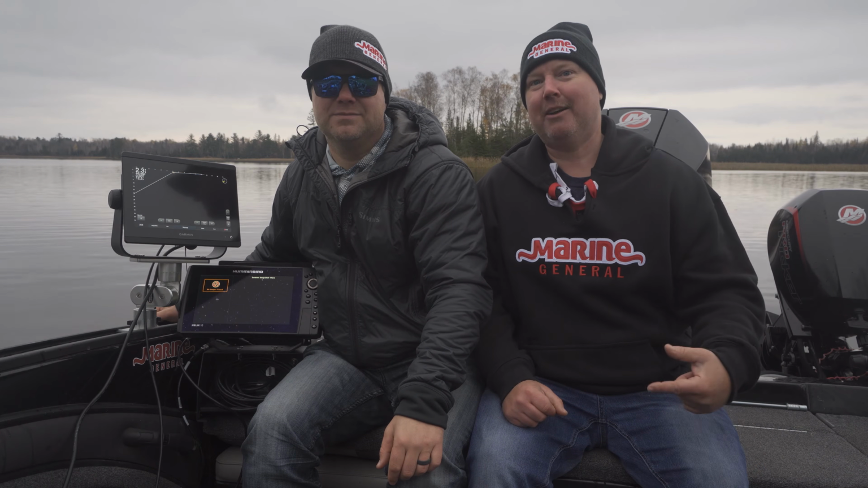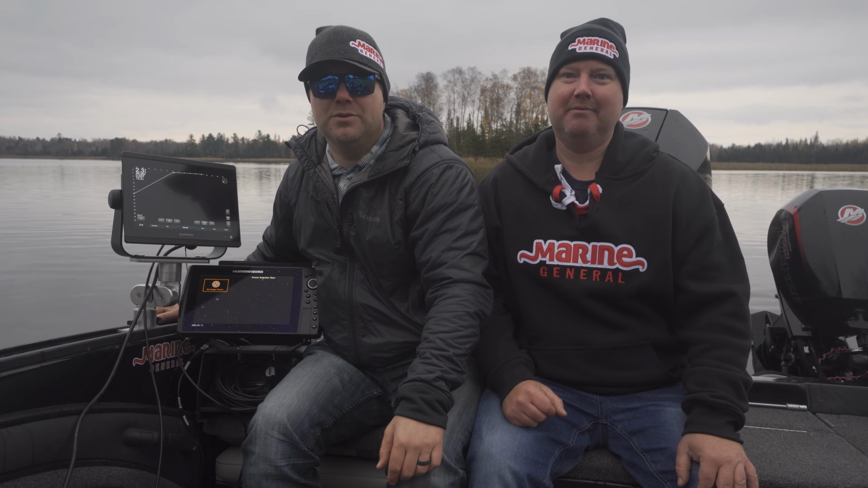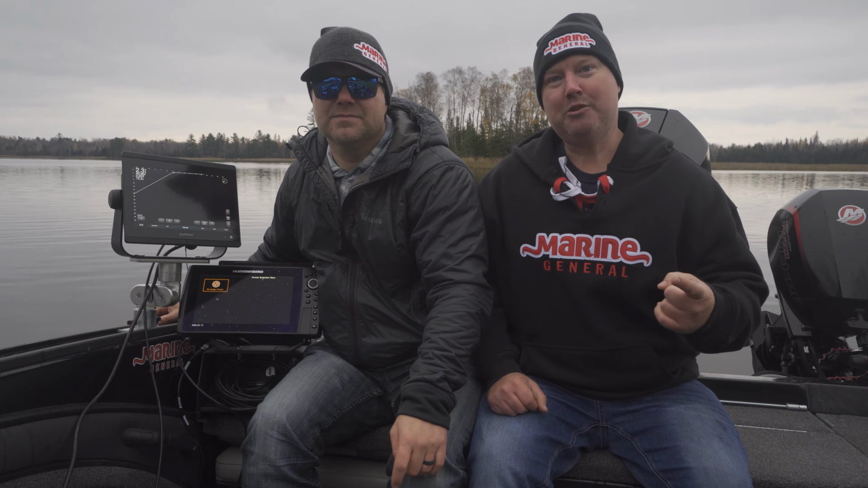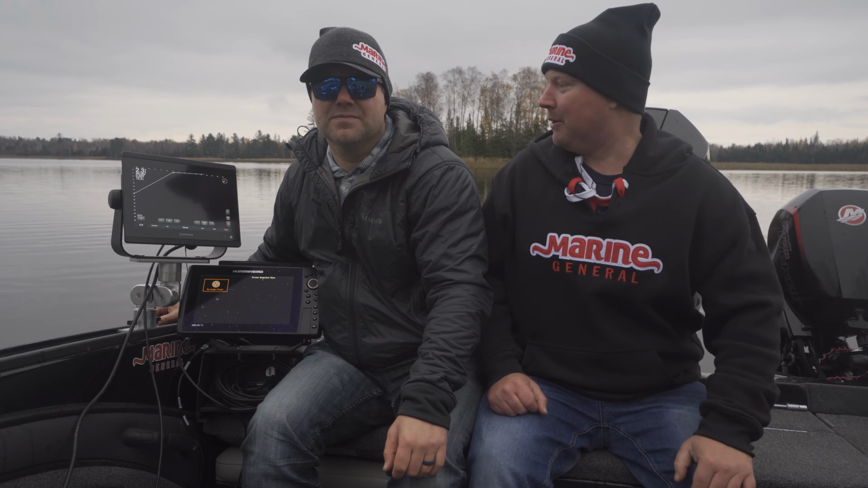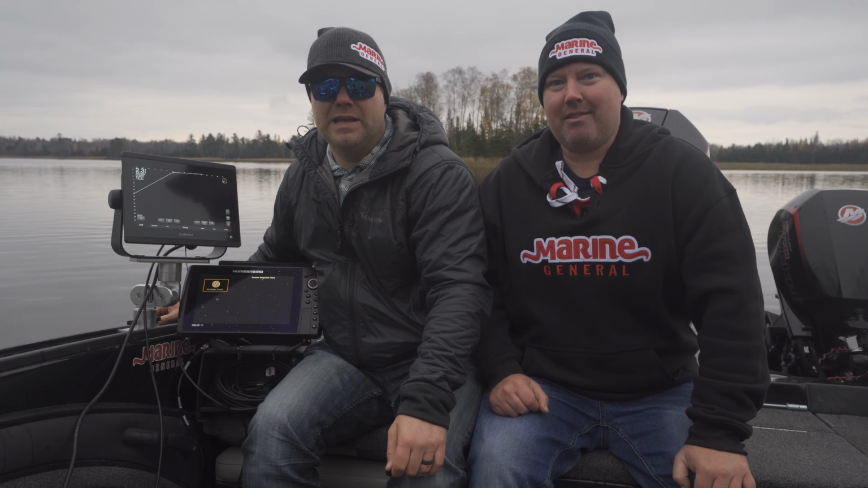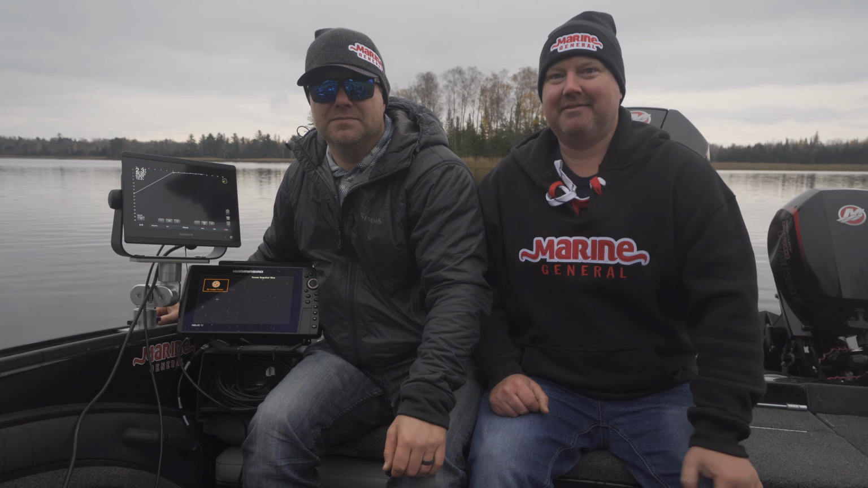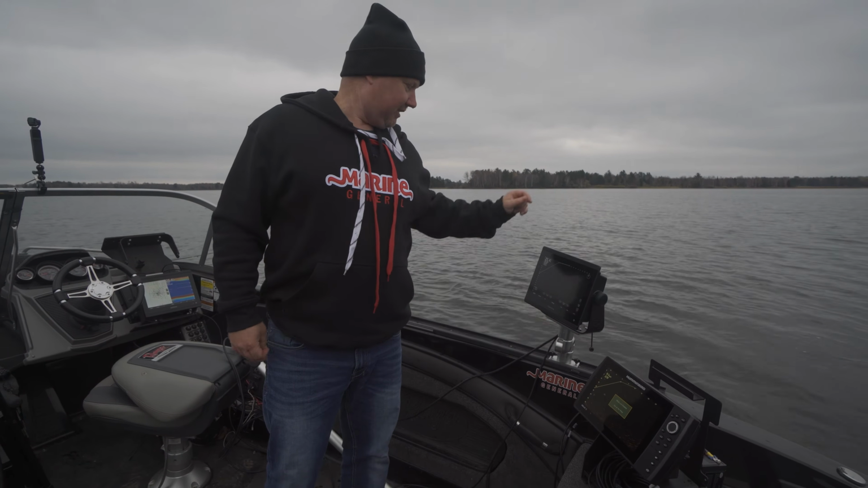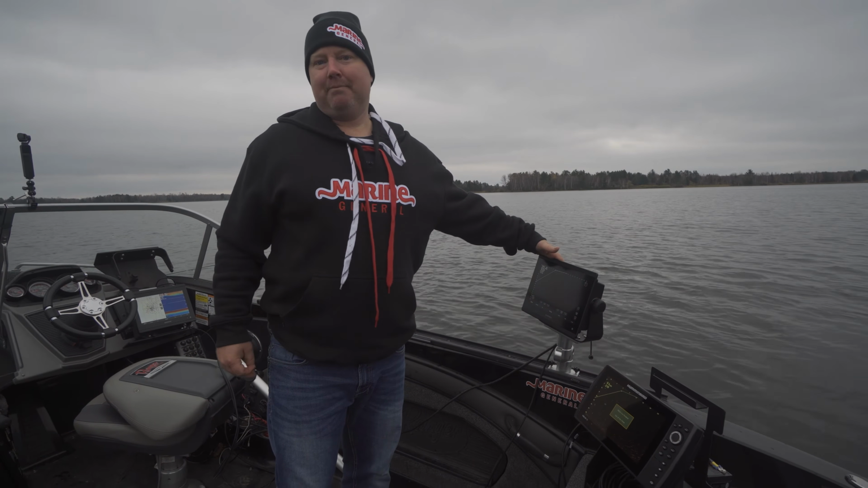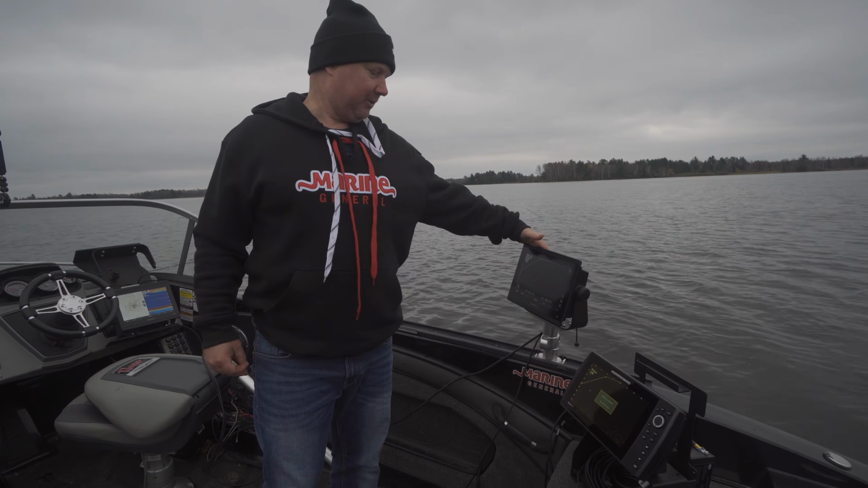And I'm testing out my Garmin Livescope against my brand new Humminbird Mega Live Imaging. Today we're going to go a few rounds and see which one is going to win this bout. Yeah, it's going to be a battle today, and we'll see if the new Mega Live Imaging holds up to the Livescope. Right now we're running with the Garmin 8610 XSV. I don't have any of the cheaper Echo models, so that's all we have to work with.